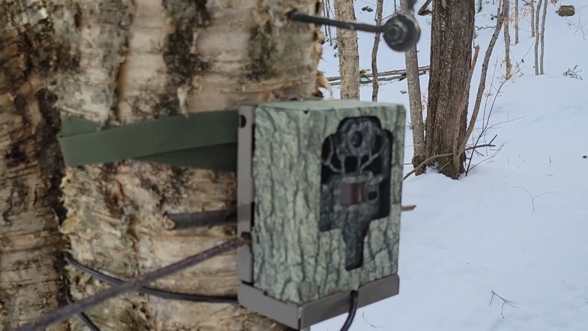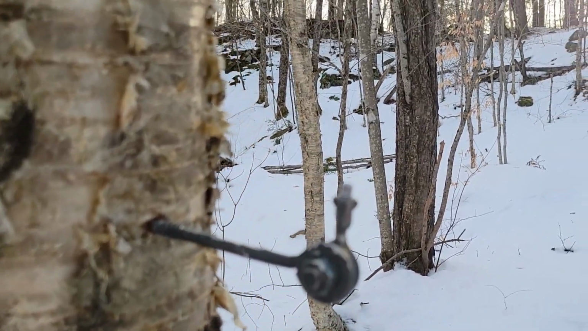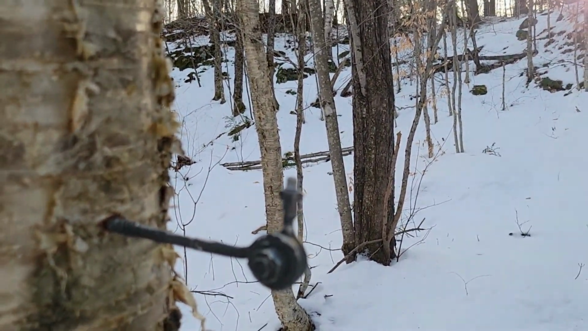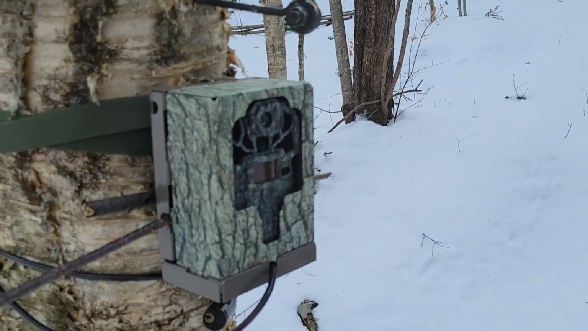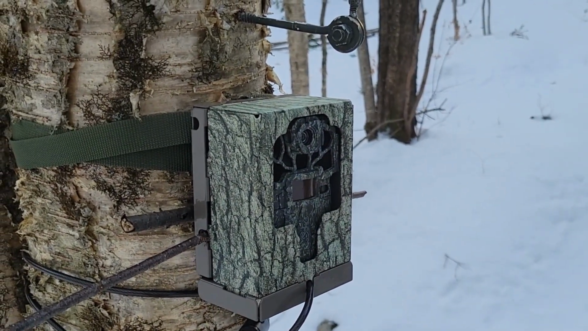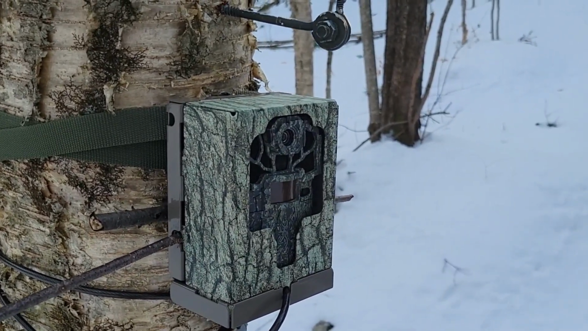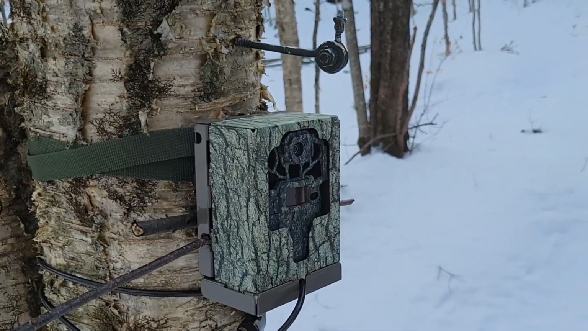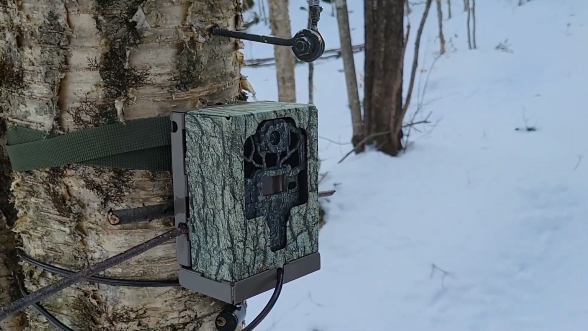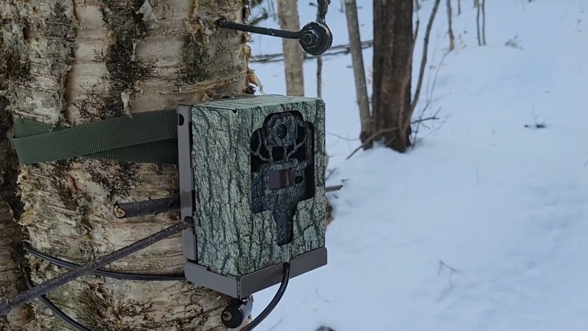So I'm gonna reset this guy up on this mount up here after, because I'm gonna change the batteries on it too. And because I don't need the lockbox this time of the season, there's nobody else coming here, and the bears are going to hibernate, so I'm not too worried about the safety of this camera. Let's take a look and see what we got.